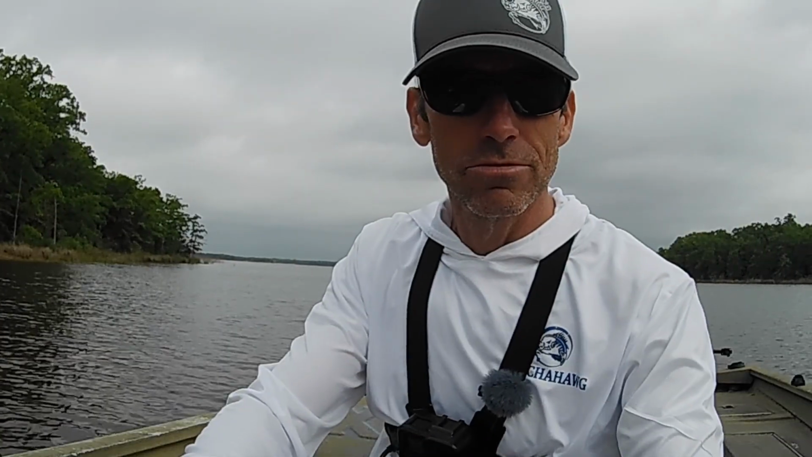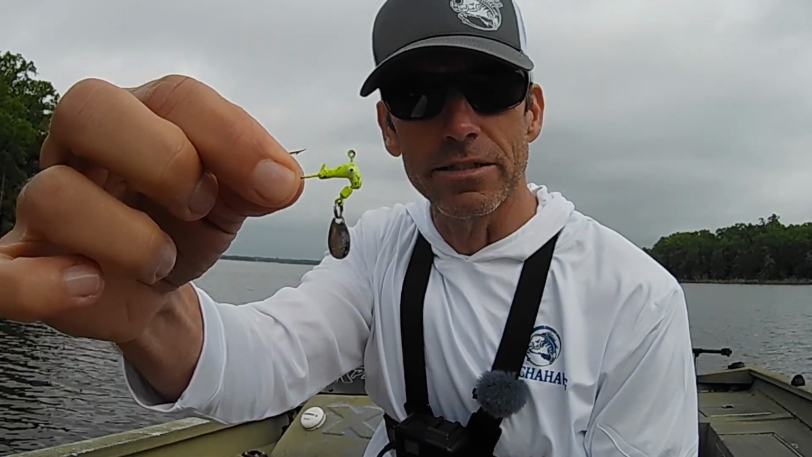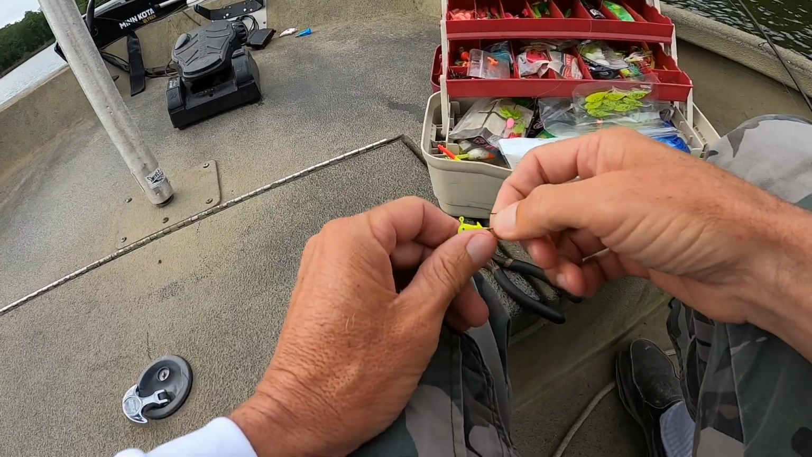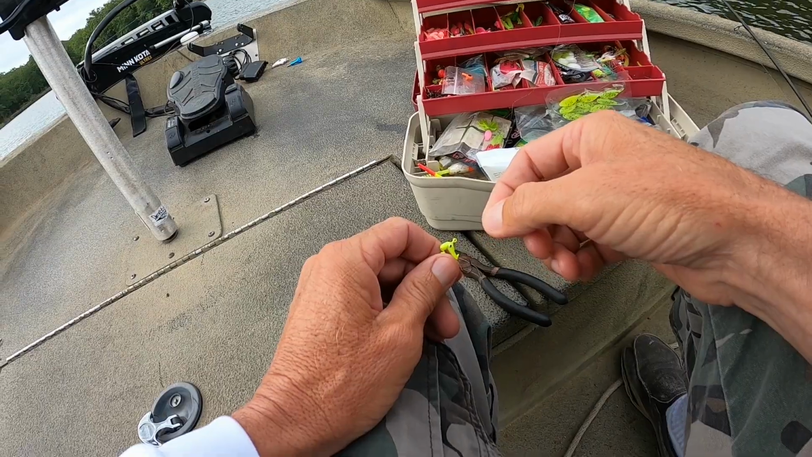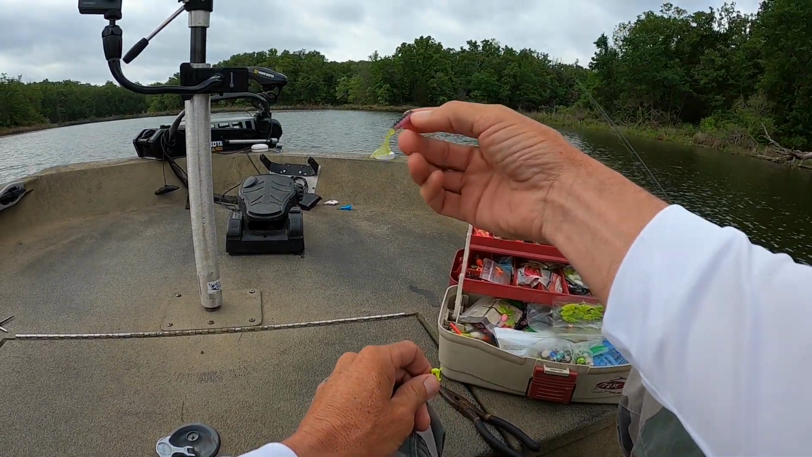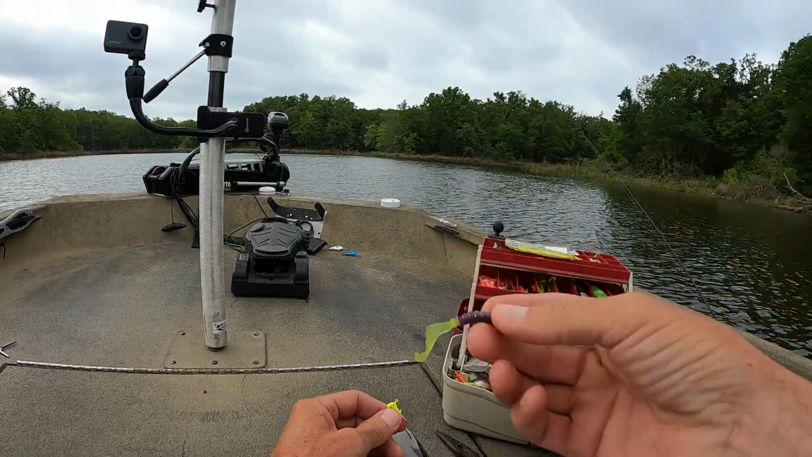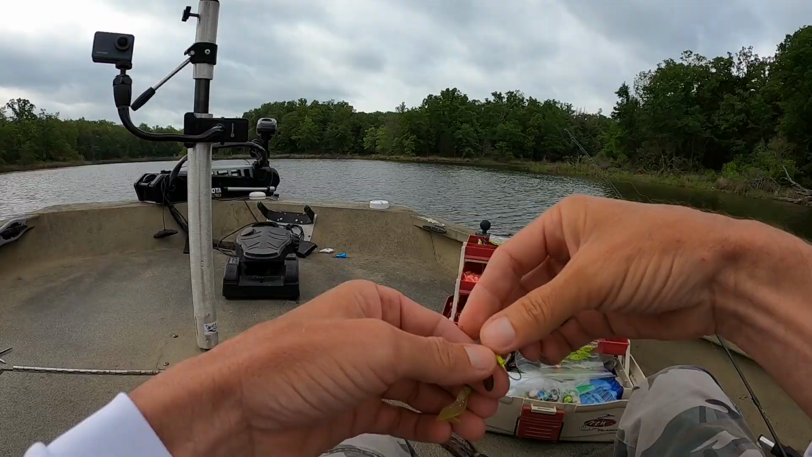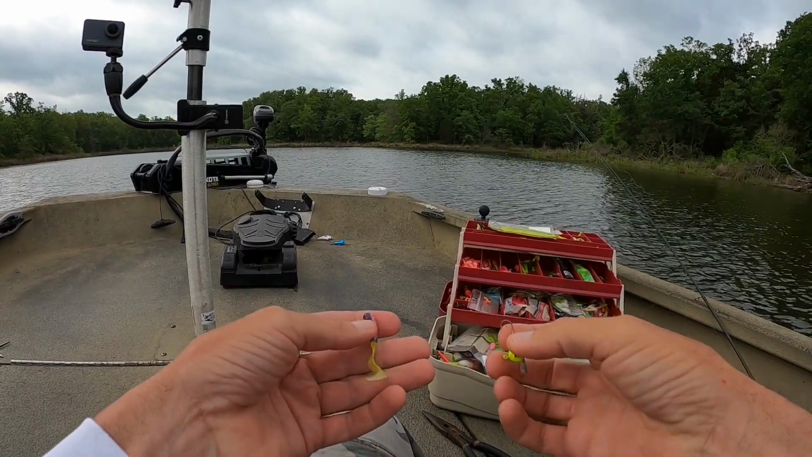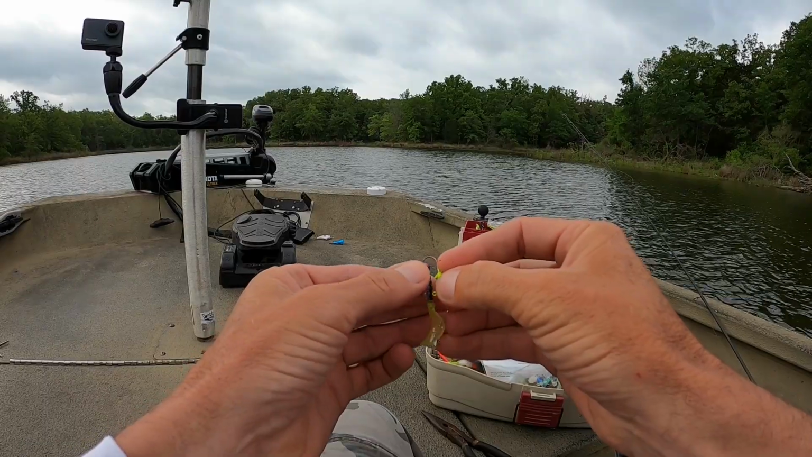I got this little Roadrunner. I think I'm gonna try that, casting it around. Maybe this little purple, pink, and chartreuse little grub right here. Let's try this maybe.